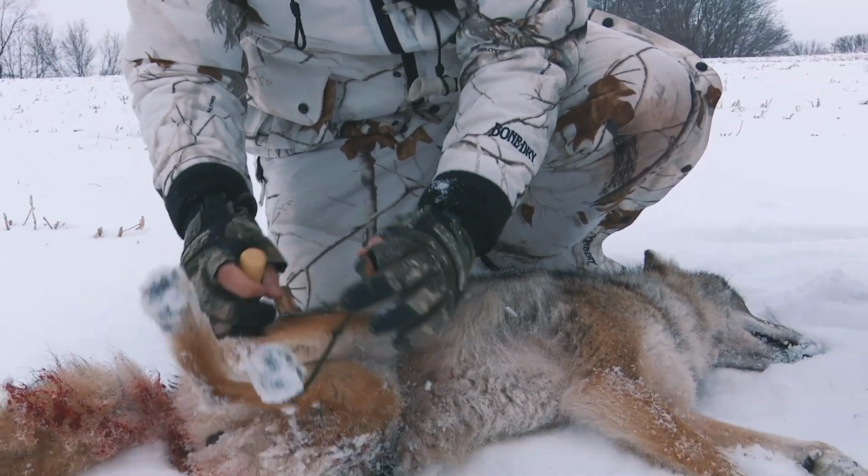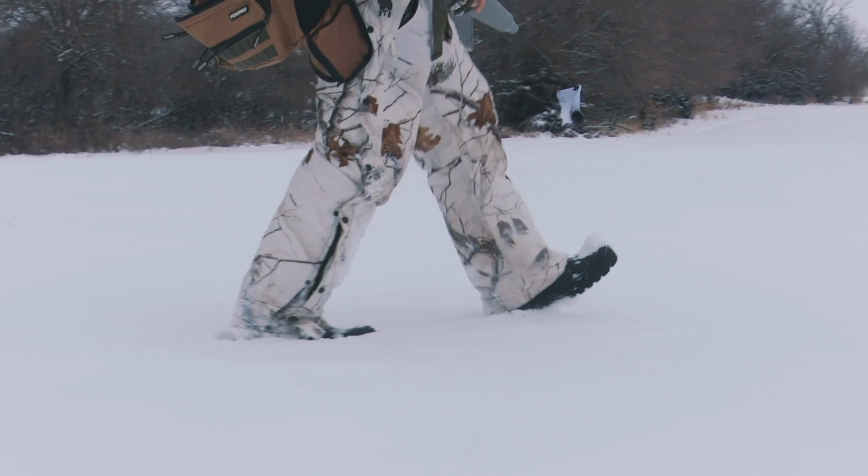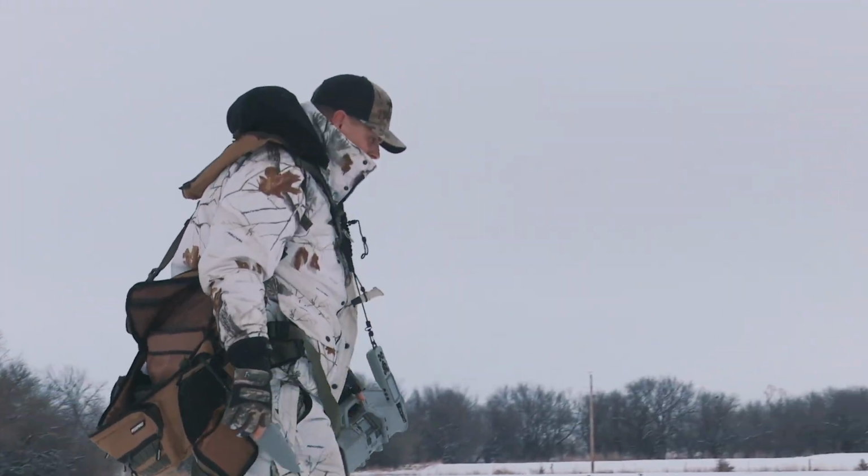Well, that stand turned out exactly like I hoped it would, but now the wind is really starting to pick up. The snow is blowing. I mean, it's starting to get really miserable out there. So this was just our last ditch effort, and you guys aren't gonna believe what's about to happen.